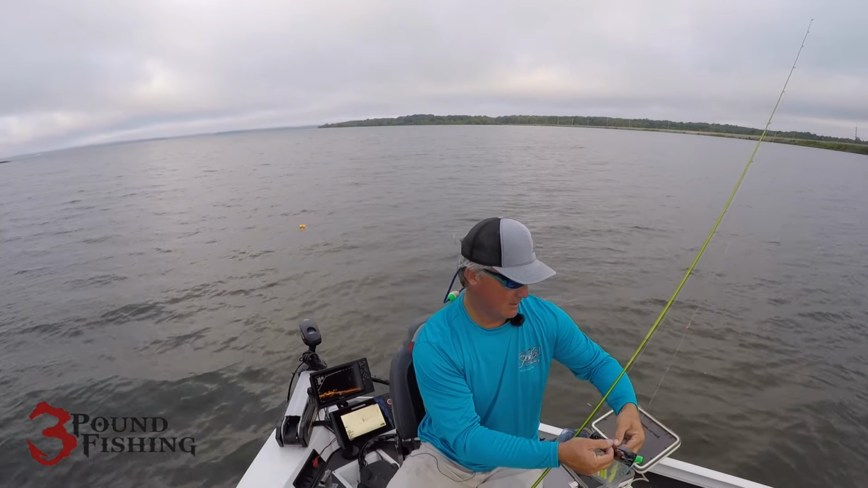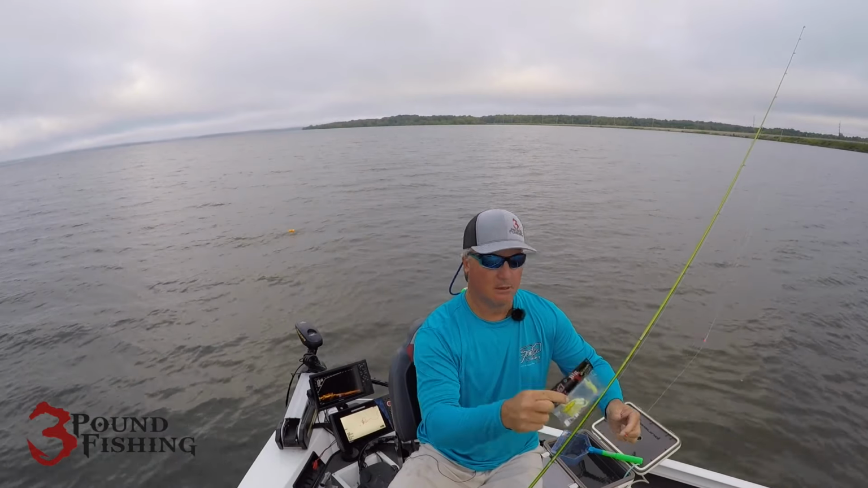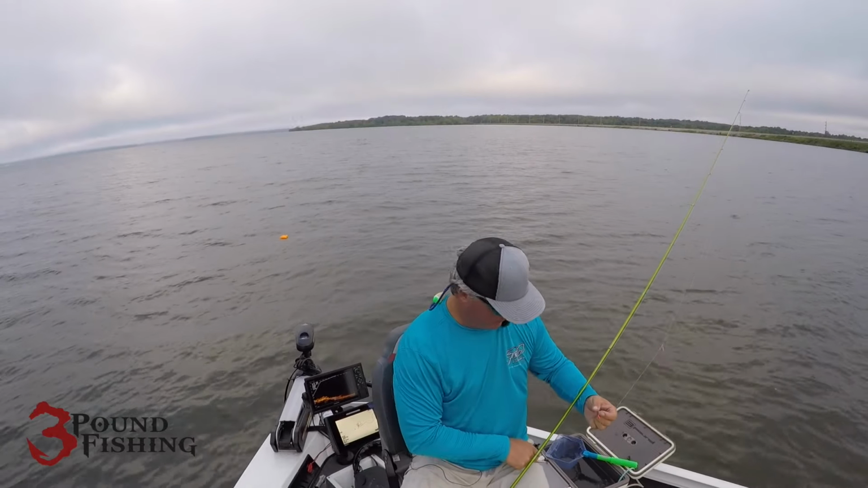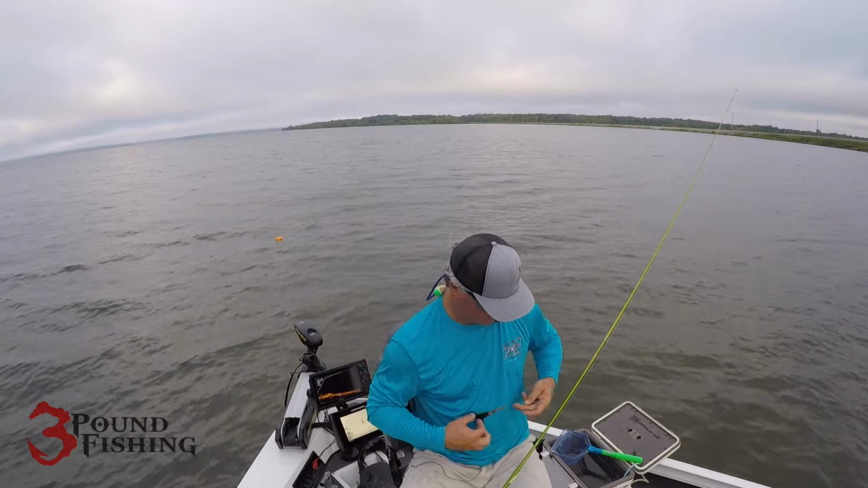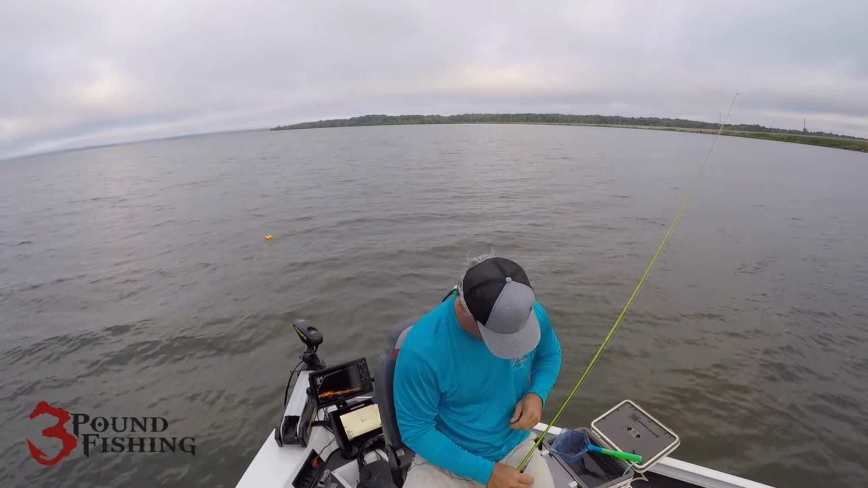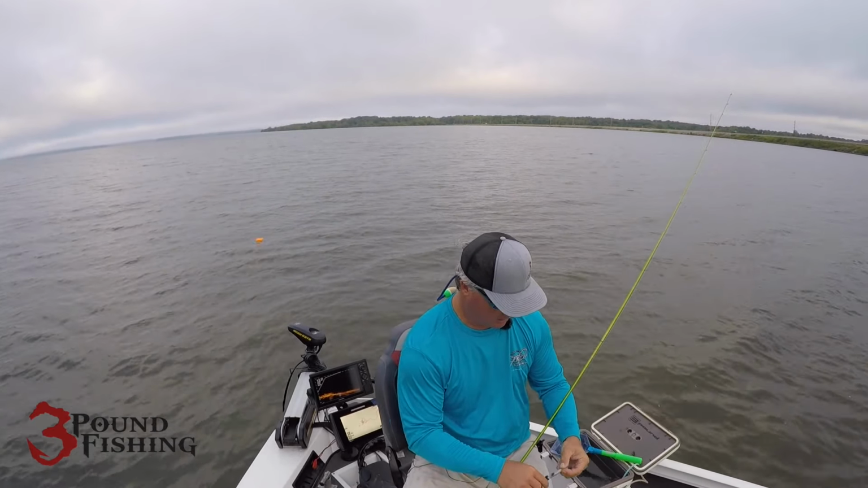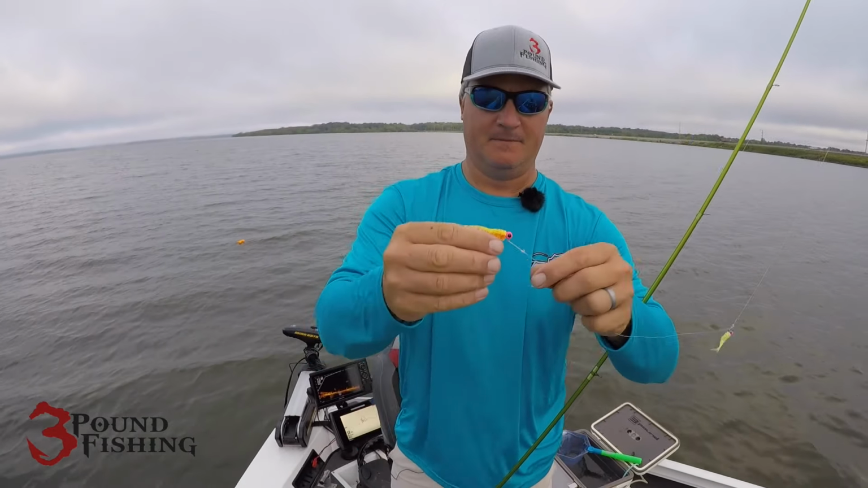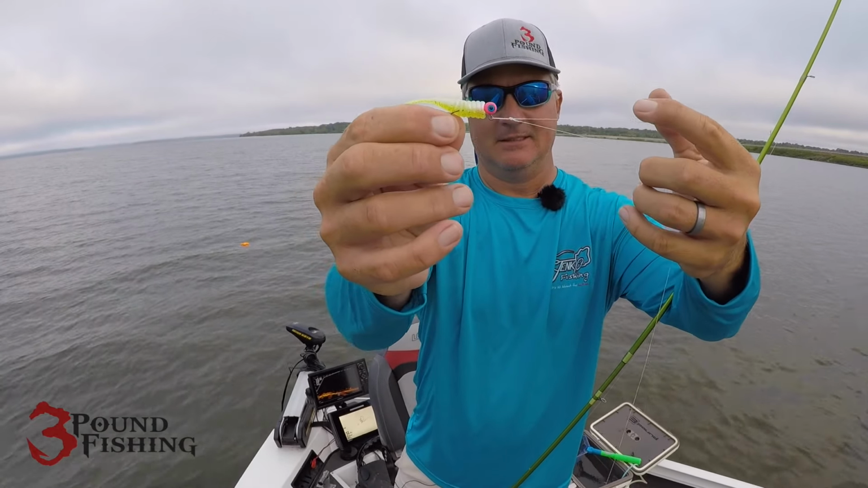My whatchamacallit is my go-to. Bam. And I'm going to trim these up just a little bit to give them a smaller profile. And that's what those Tickle Fry will do. They actually are a smaller bait. All right, so this is what I'm using right here.